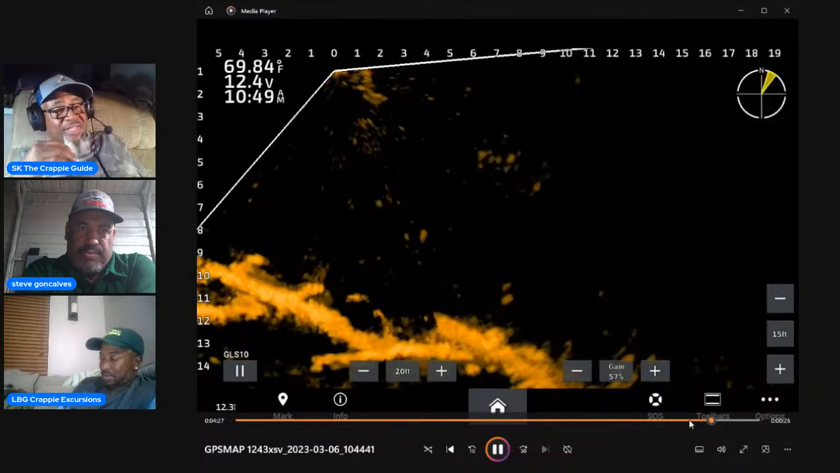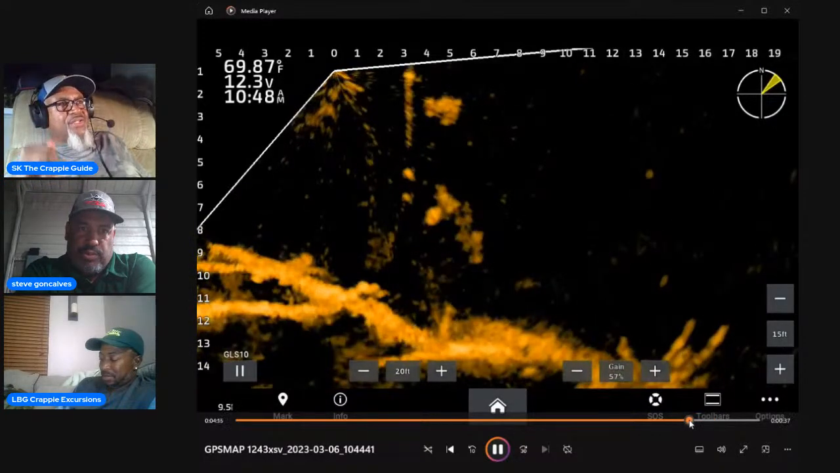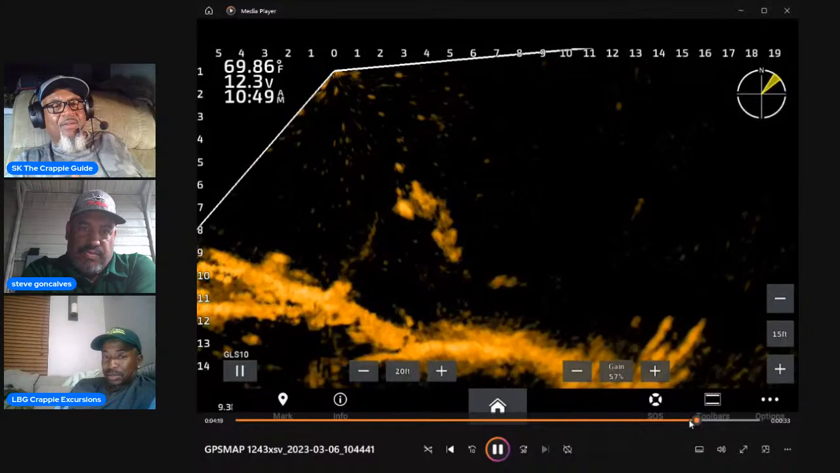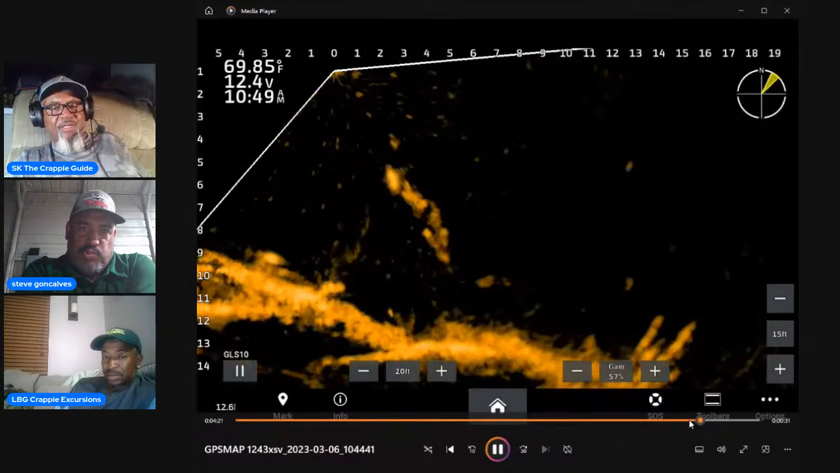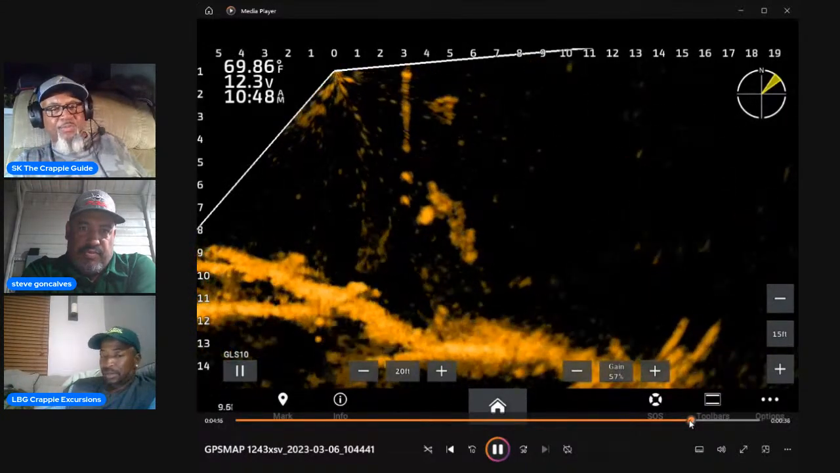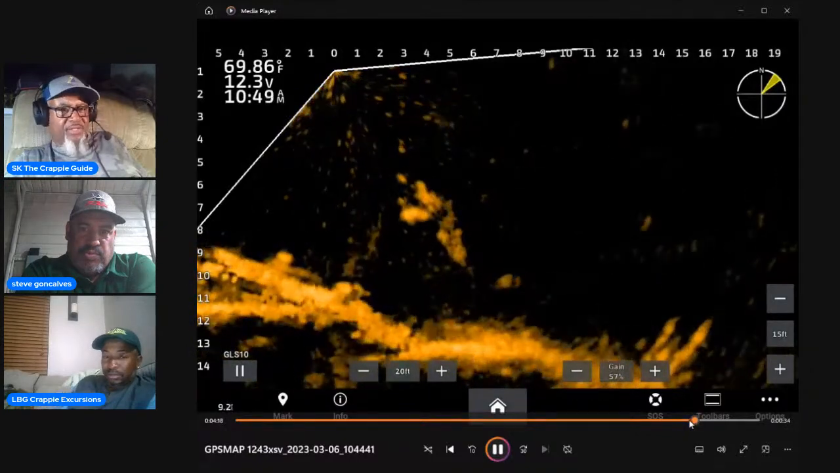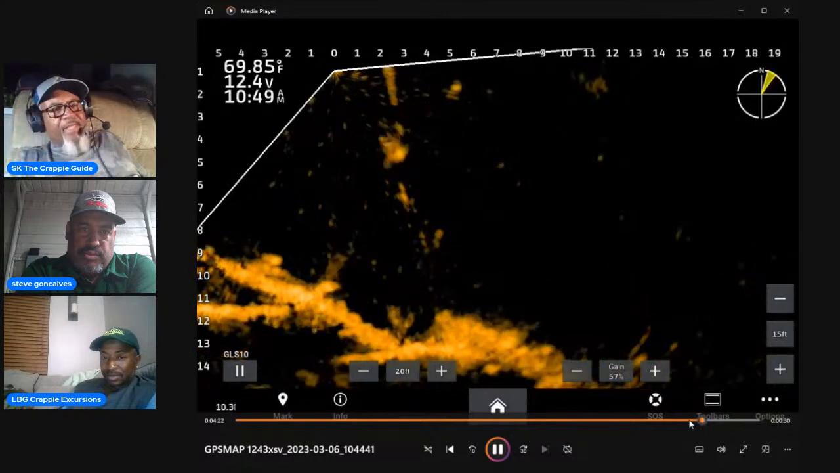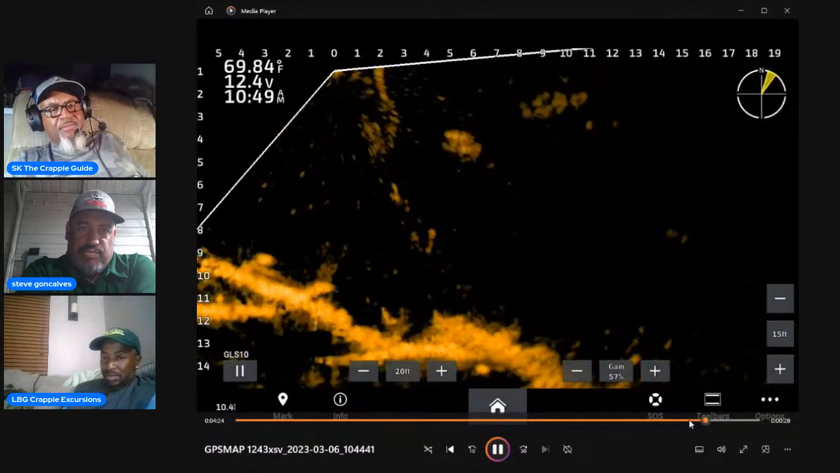The big thing is once you get that fish's attention, it's cat and mouse. You want him to come get that jig. So don't just put your jig in that fish's face and leave it there, because if you give him too much time to watch it, they're going to know that it's not real.